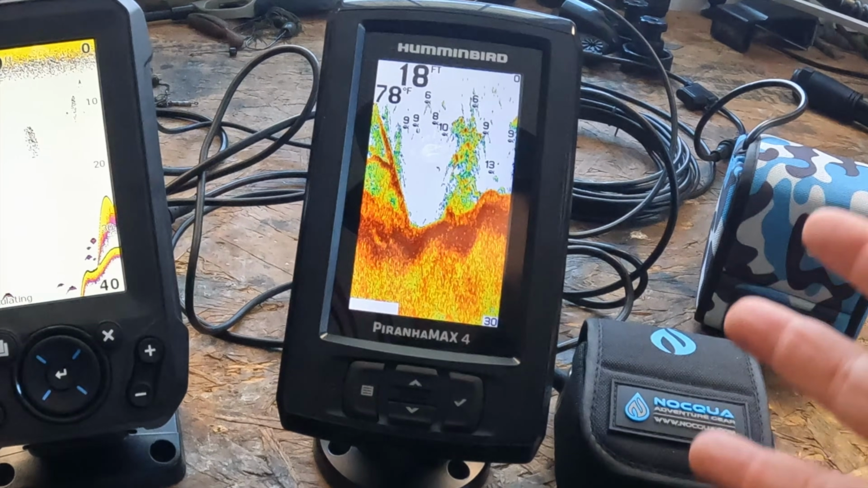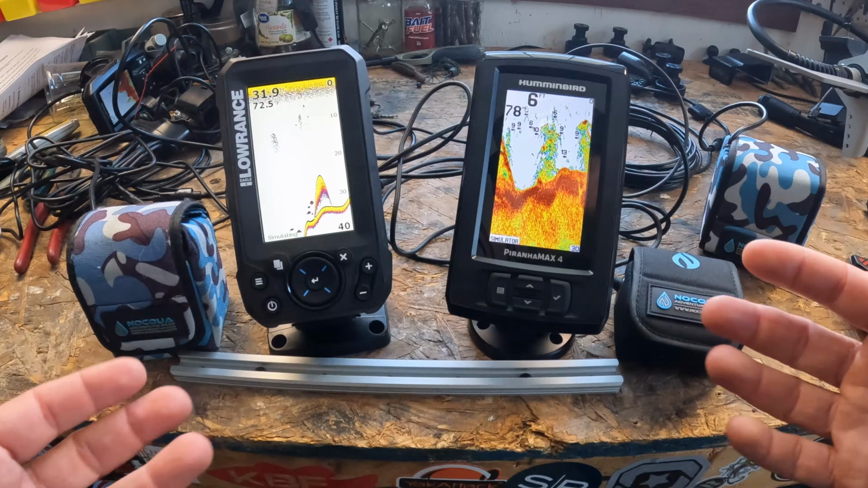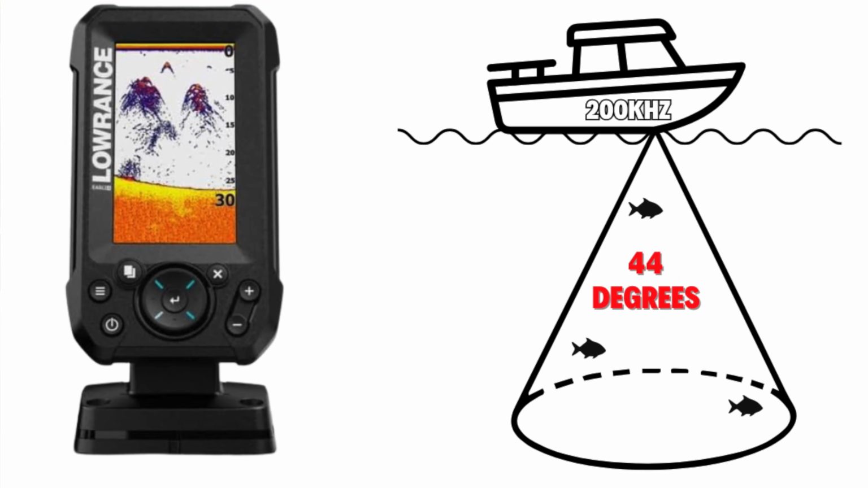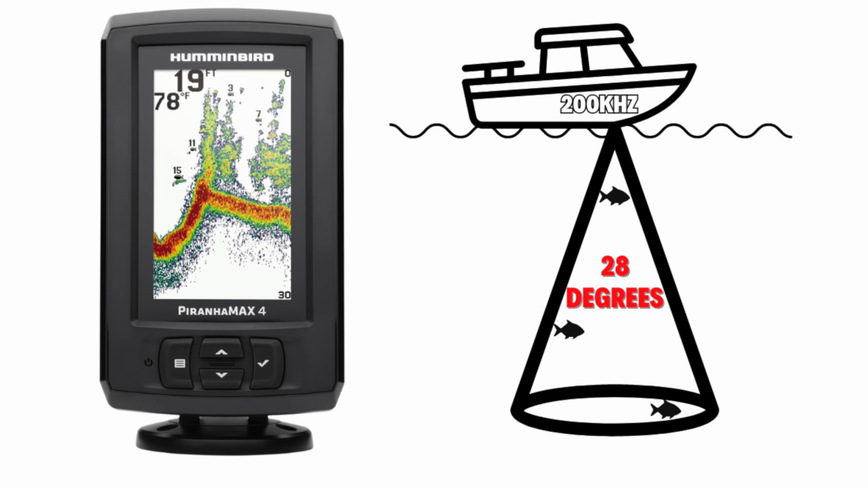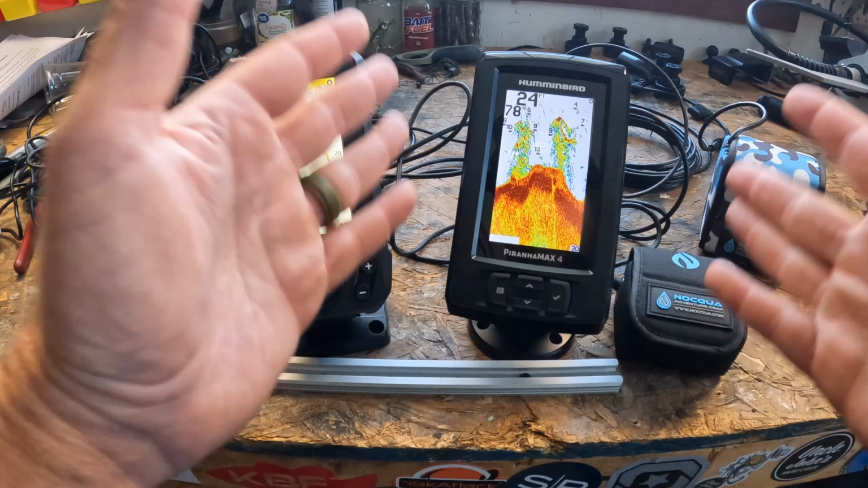So this is kind of interesting, right? Because it comes to preference. If you want the largest cone, that's going to come from the Lowrance. If you want options, however, narrower cones, that 28-degree and 16-degree, that is going to come from the PiranhaMAX 4.